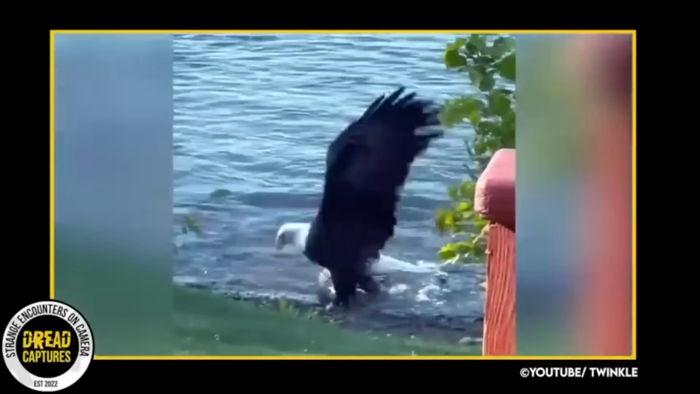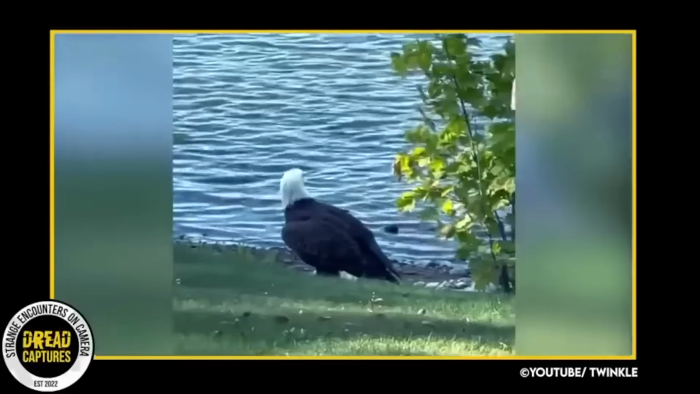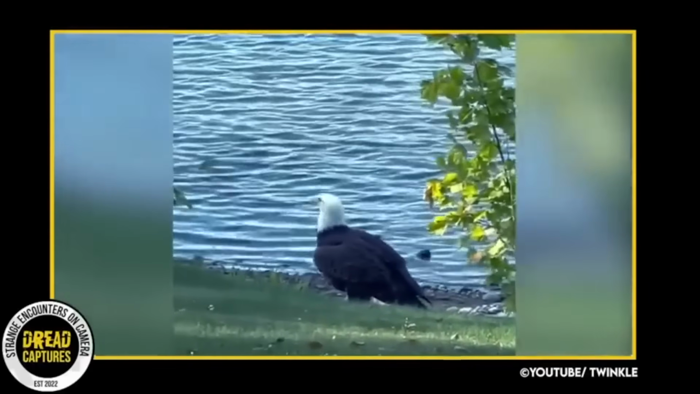The couple that filmed the encounter said the eagle gorged himself on the fish for hours, stashed it in an overhanging bush, and came back the next day to finish it off. Just a great camera capture.